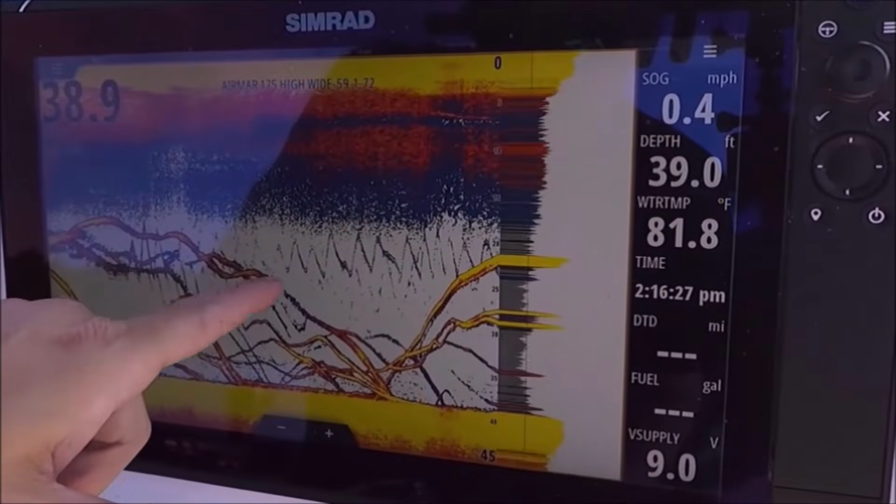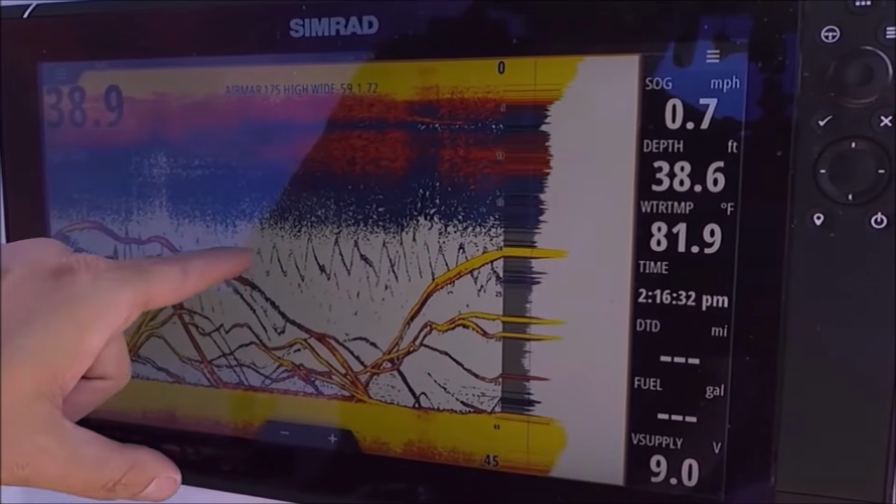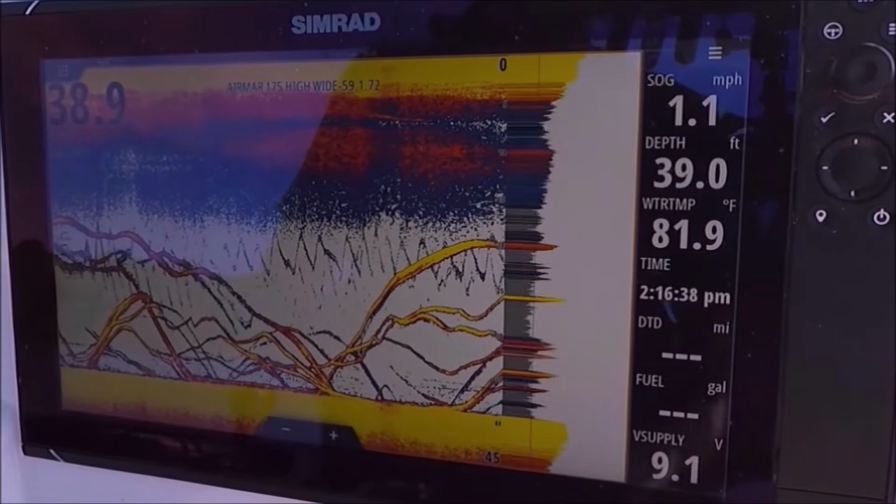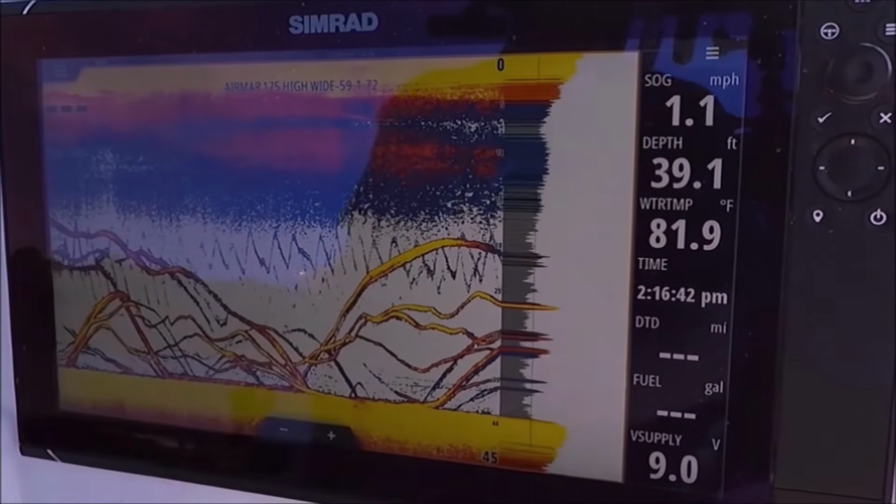Alright, you see we're here. It's summertime, so these fish are deep. The water's warm, 82 degrees. These are the jigs working up and down. These are striped bass in the small 3 to 5 pound range, maybe some up to 7, 8 pounds, 30 inches. You can see our jig here. It's enough to entice these fish to come up and look, but they're not hitting it.